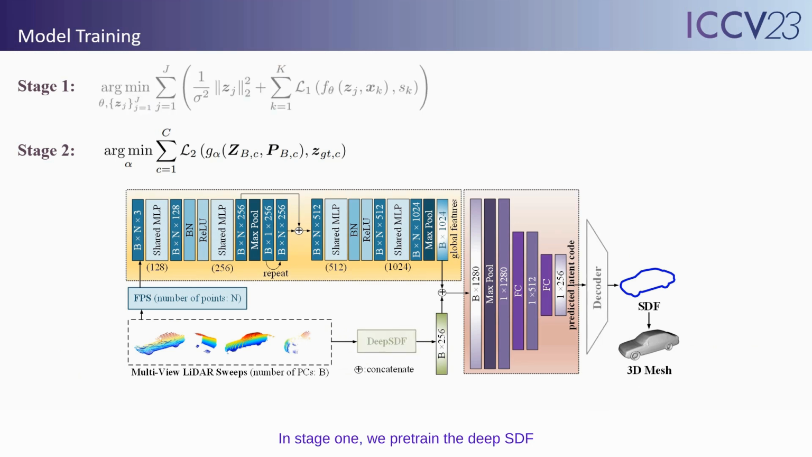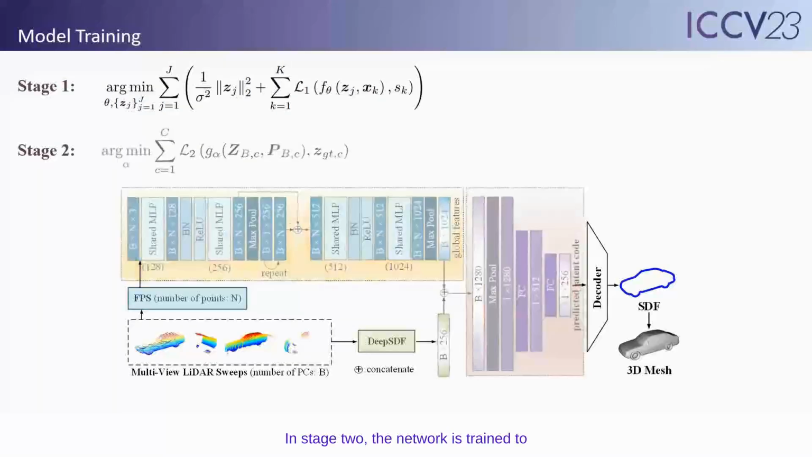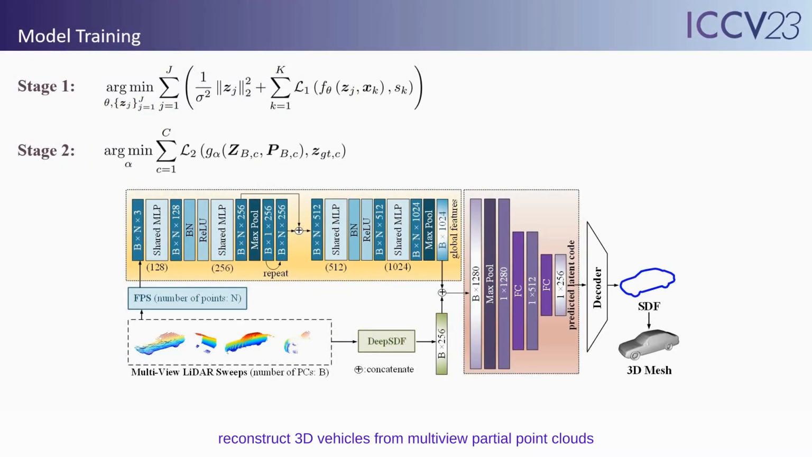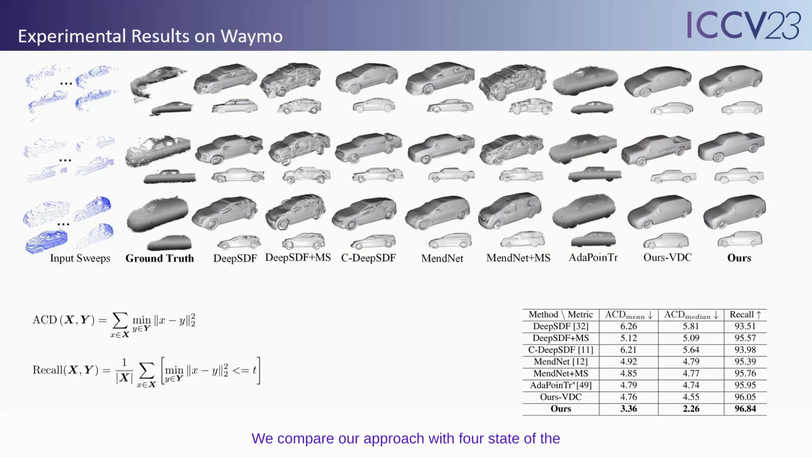We adopt a curriculum training strategy. In Stage 1, we pre-train the DeepSDF decoder using watertight CAD models belonging to the car taxonomy of the ShapeNet v2 dataset. In Stage 2, the network is trained to reconstruct 3D vehicles from multi-view partial point clouds and their corresponding latent codes. To reduce the domain gap between training instances and in-the-wild instances, we employ a technology called PCGen to produce partial point clouds. PCGen places a virtual LiDAR with real-world parameters around the vehicle and simulates the point cloud captured by the virtual LiDAR.